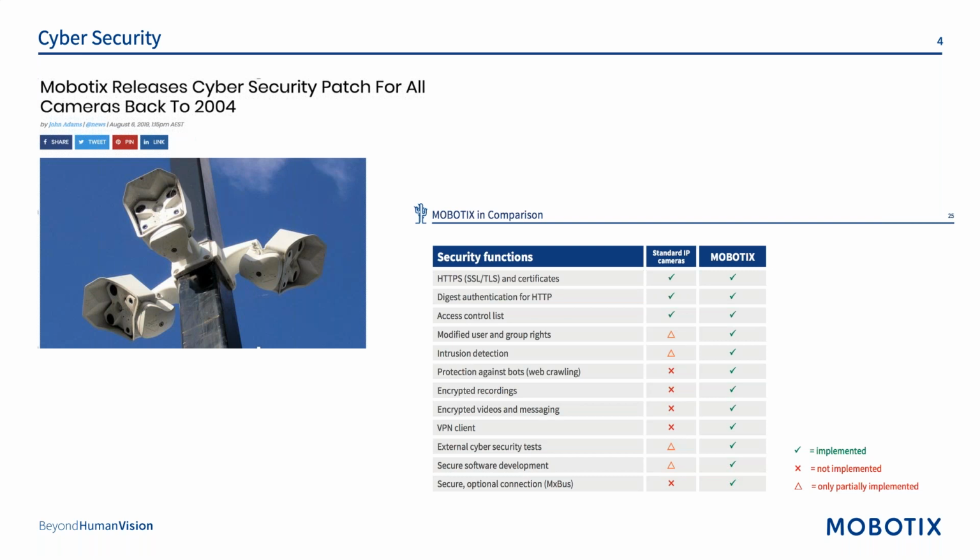I love this slide because it really hammers home a couple of points. Not only are we staying current by providing updated security patches, but we're doing this for cameras back to 2004, which is the second point on MOBOTIX durability, which you're going to see a great example of later on in this webinar. But we all know this is a solid state device with no moving parts, mean time between failure of over 9 years. But this shows we still have cameras deployed that are 16 years old and older.